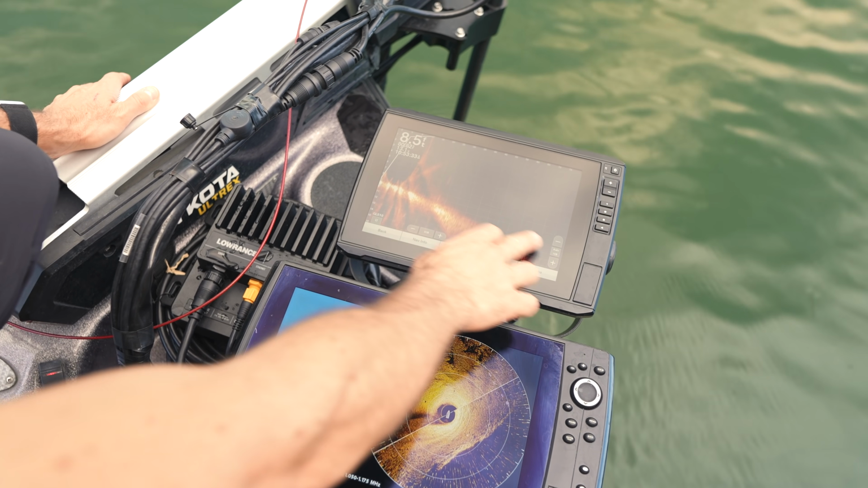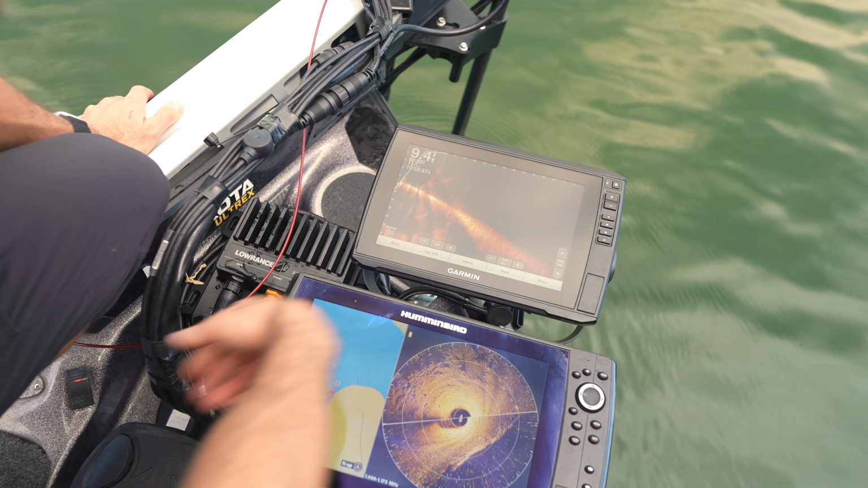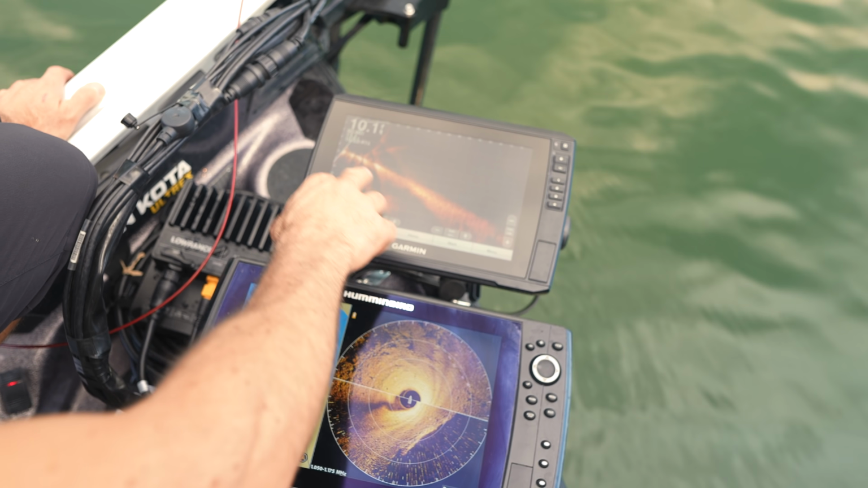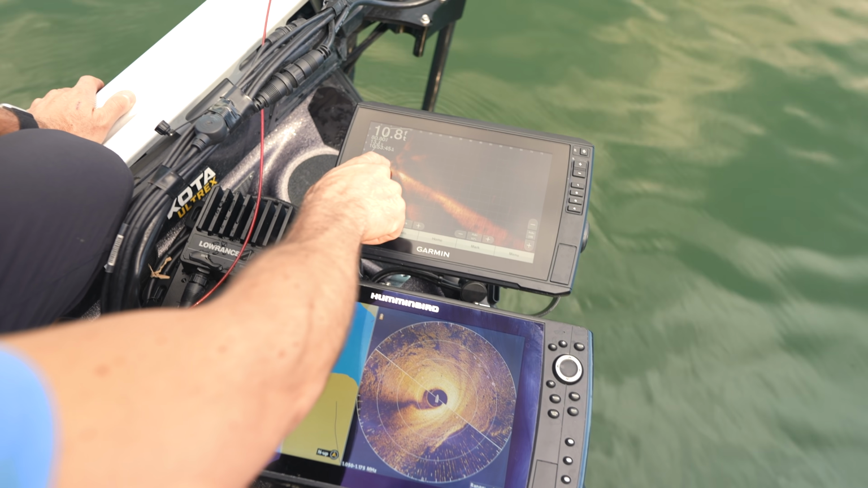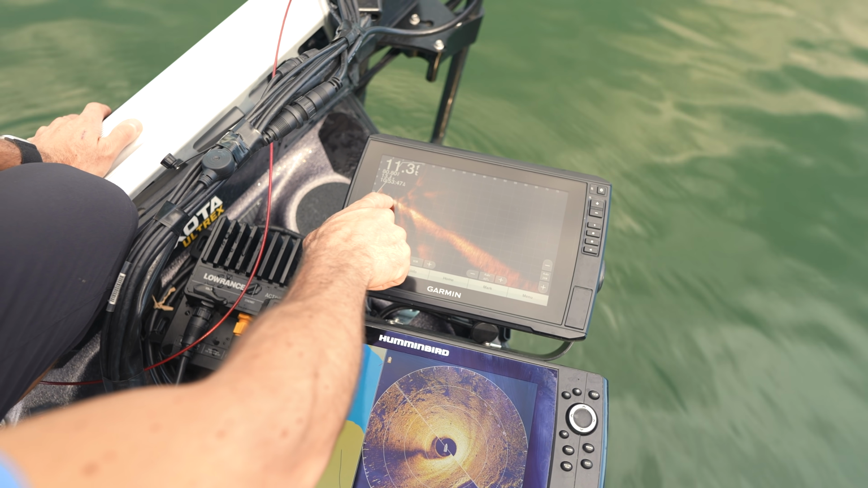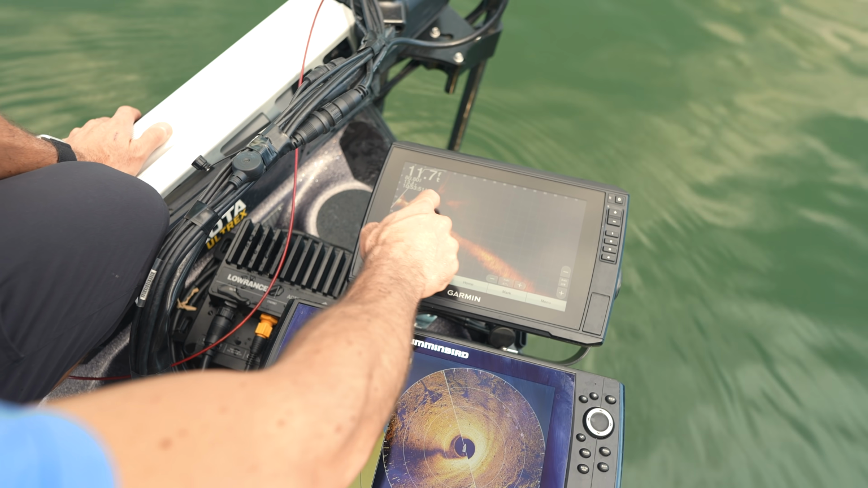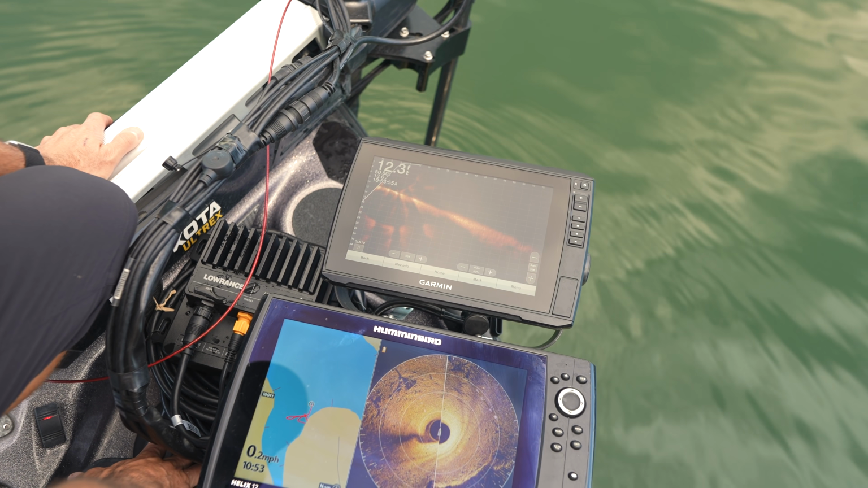I've got this thing run out to 80 feet, and when you get into the right water conditions, you can see fish way out here. You can see them way out here. And like I said, you just got to watch to see what this stuff is right here, because that's a lot of interference. But when a fish comes through like it did just a minute ago, it's gonna pop up white.